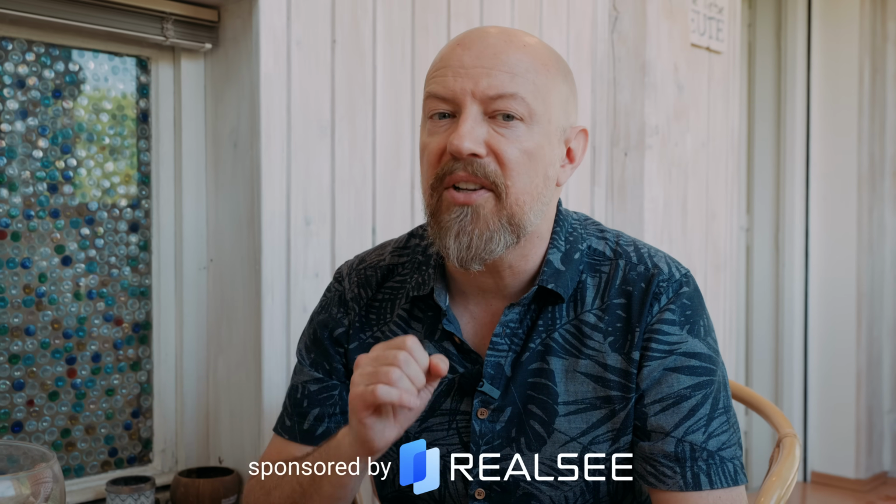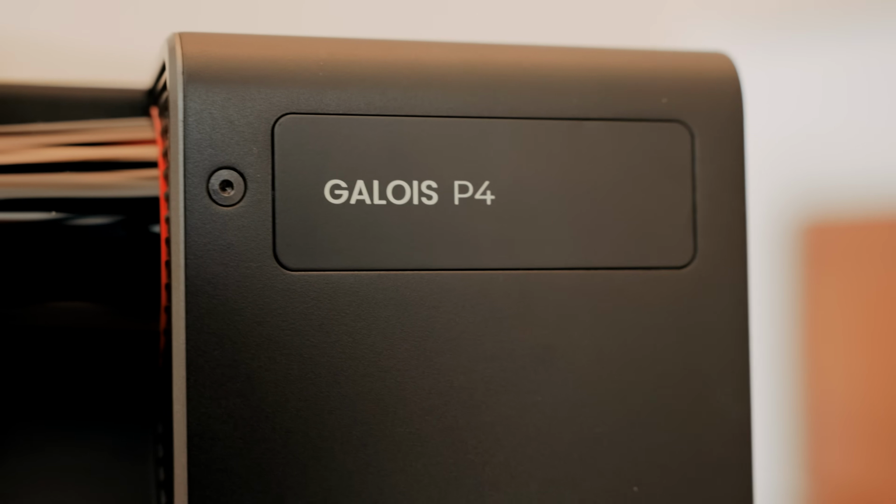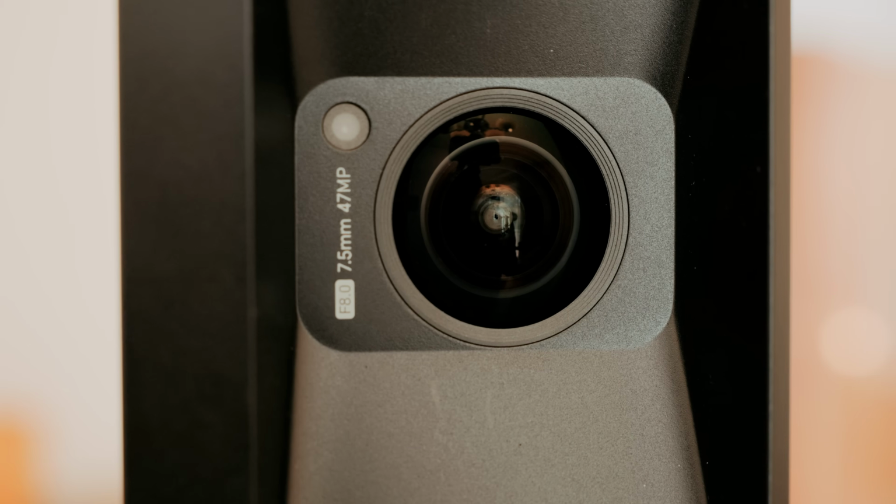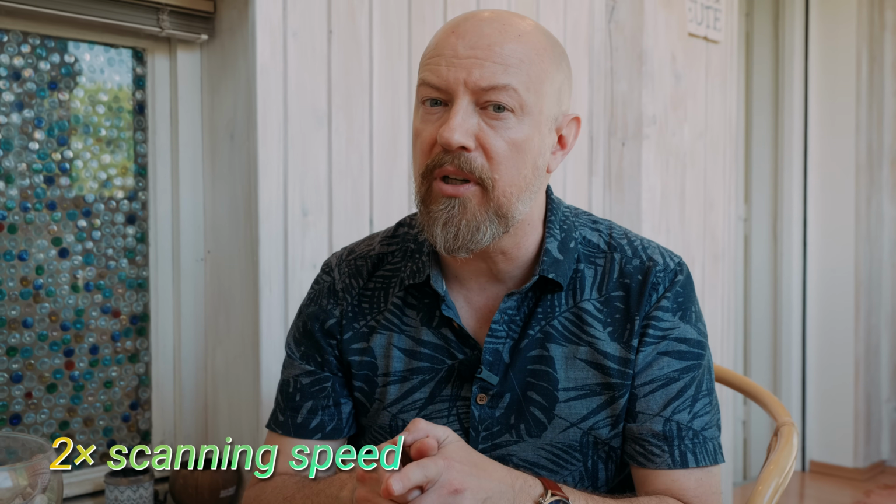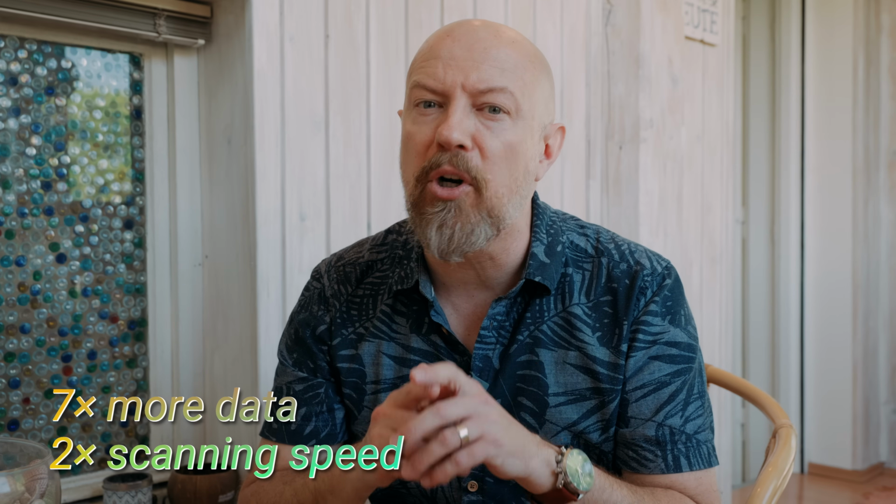Today though, Realsee has asked me to focus on their latest version of the Galois camera, the model P4. This new model is better in every sense of the word, but most importantly, it scans twice as fast at standard resolution, can capture up to 7 times more data, and can capture an entire property without having to connect your phone. Let's head inside and have a look.